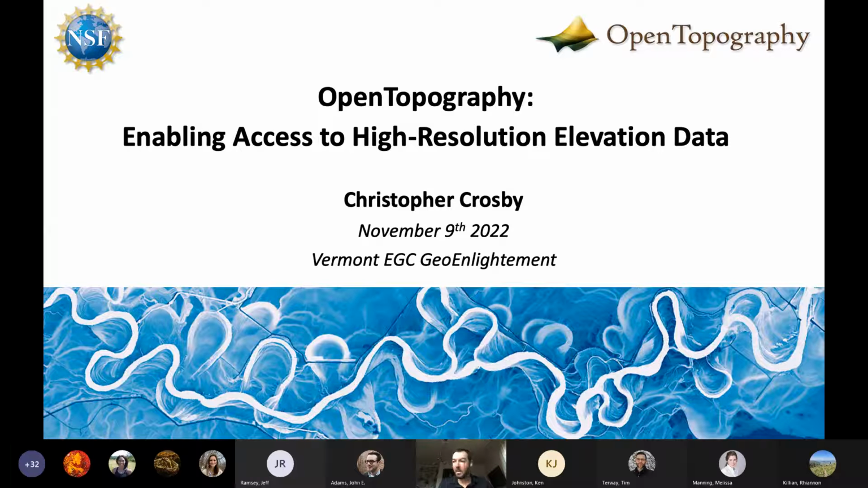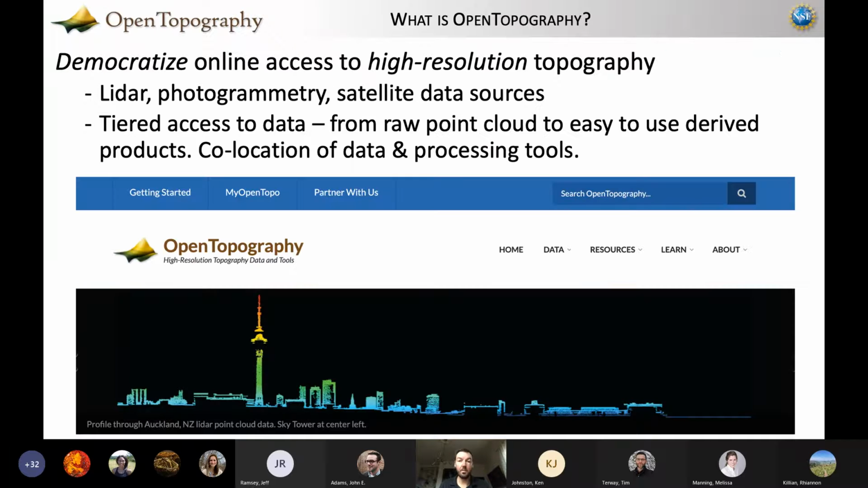So many of you may be familiar with Open Topography. Maybe some of you are not, and since I don't know exactly where we're at in terms of everybody's familiarity, I'm going to do a high-level overview and then talk about some other things. So first, let's just do the obvious: what is Open Topography? Open Topography is a project that was started in 2009, as John said, with funding from the National Science Foundation, focused on democratizing access to high-resolution topographic data sets.